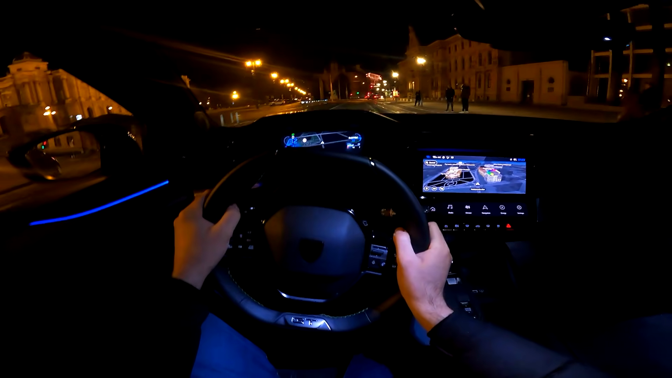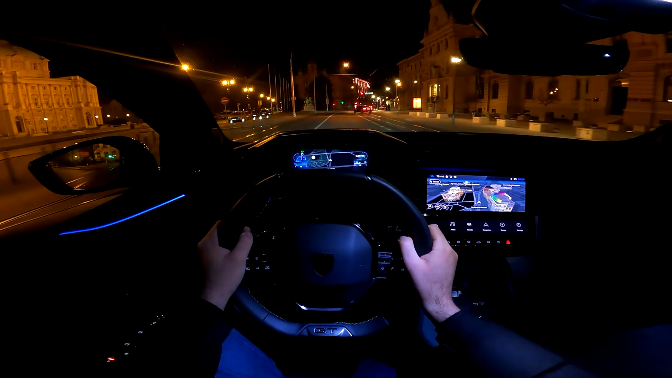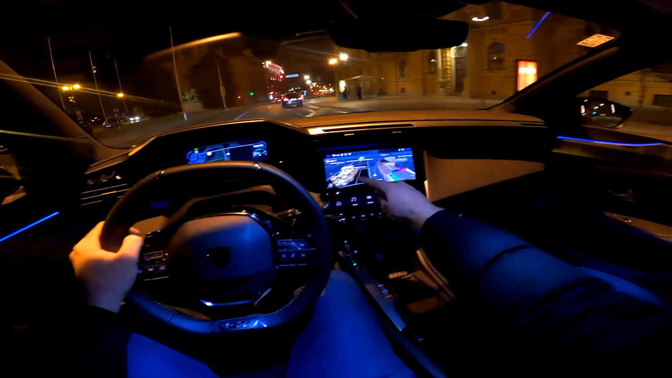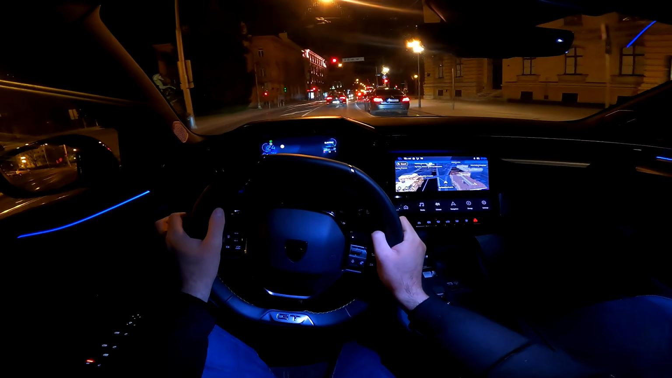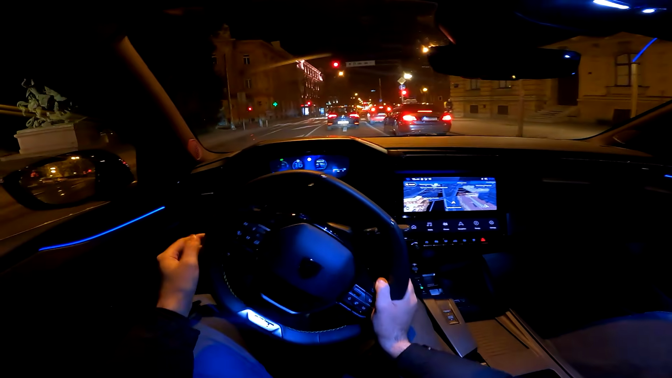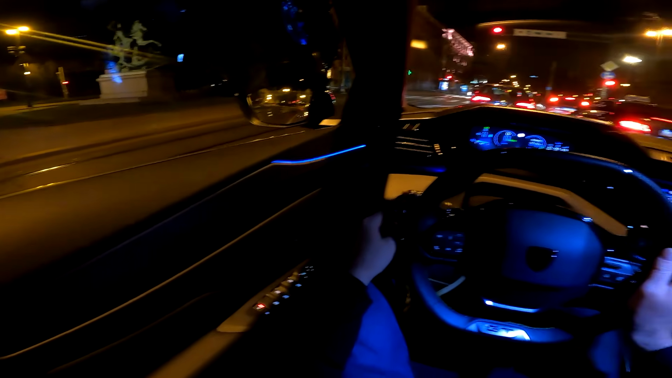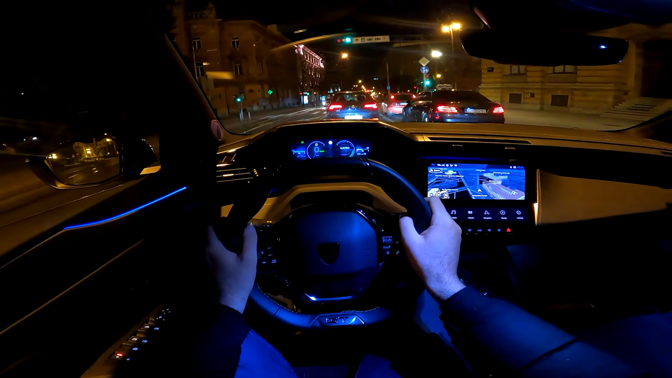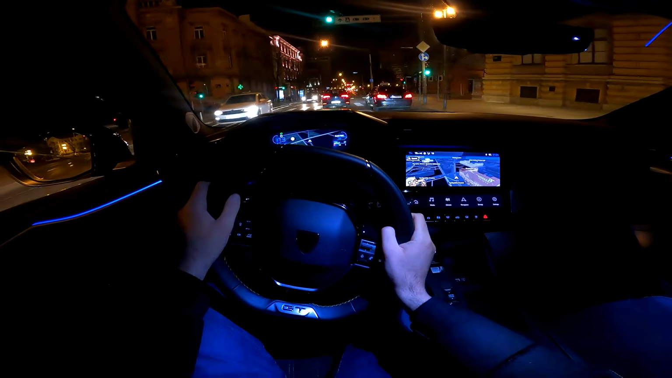Lovely clicking sound of the indicators. I find it really relaxing, and beautiful navigation, really. And I just realized that you can change the digital cockpit views by pressing this. Okay, that's really cool. So let's put my favorite view, the navigation view.